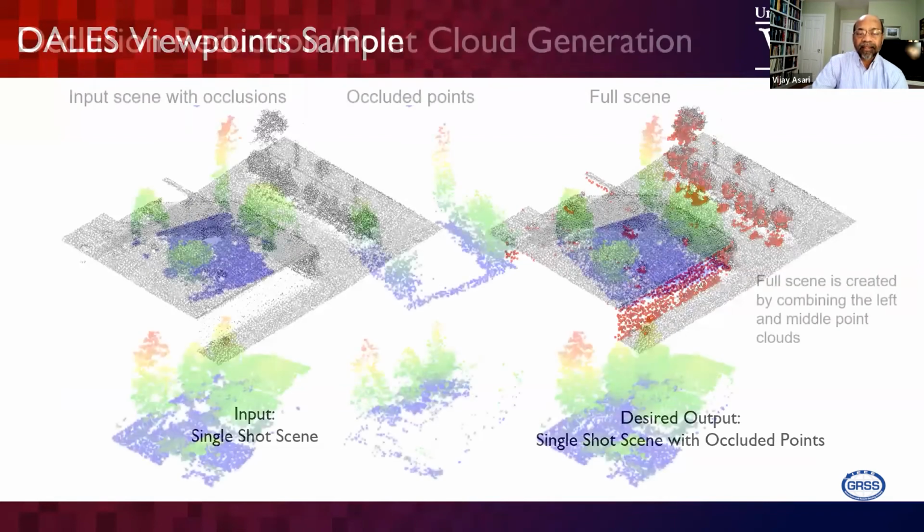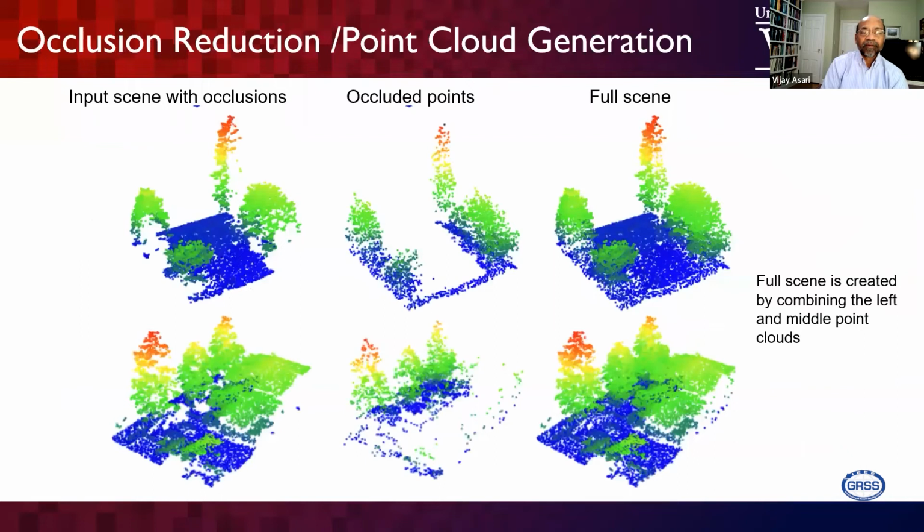And here is another example of occluded points and the full scene. There is a significant difference. We need the full scene in order to do the processing, whether it's detection or segmentation. If we send the occluded points to our system for processing, we will be missing a lot of information.